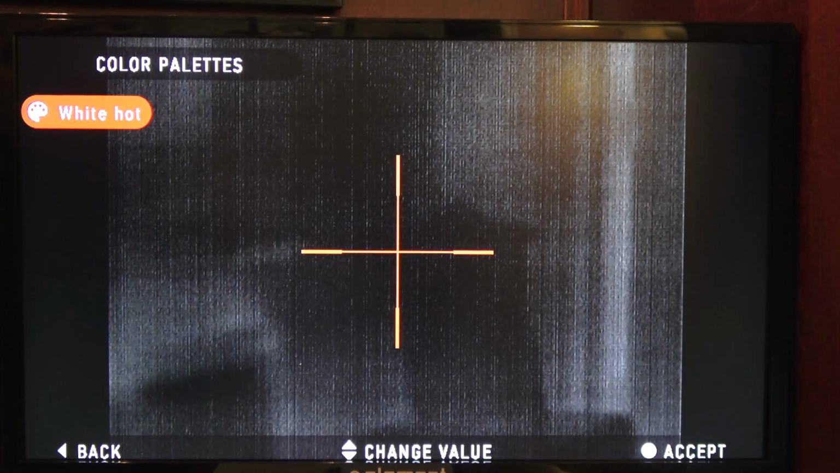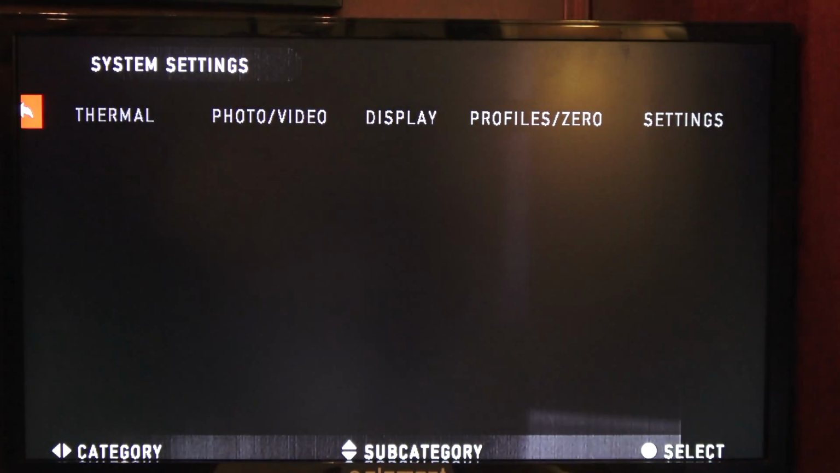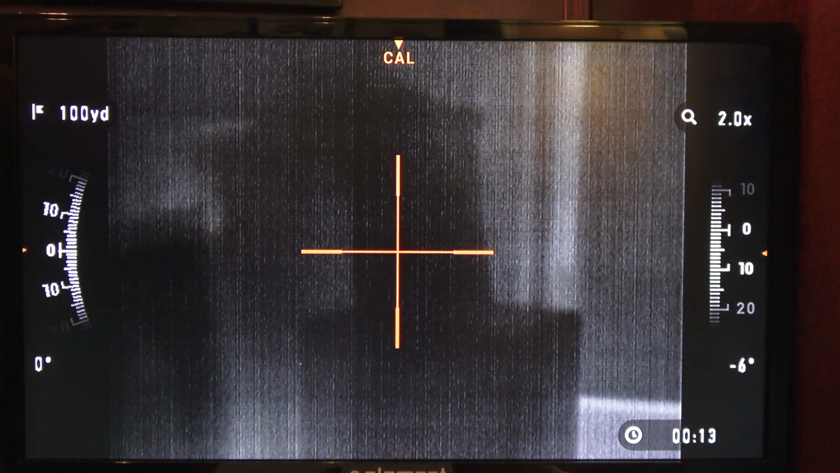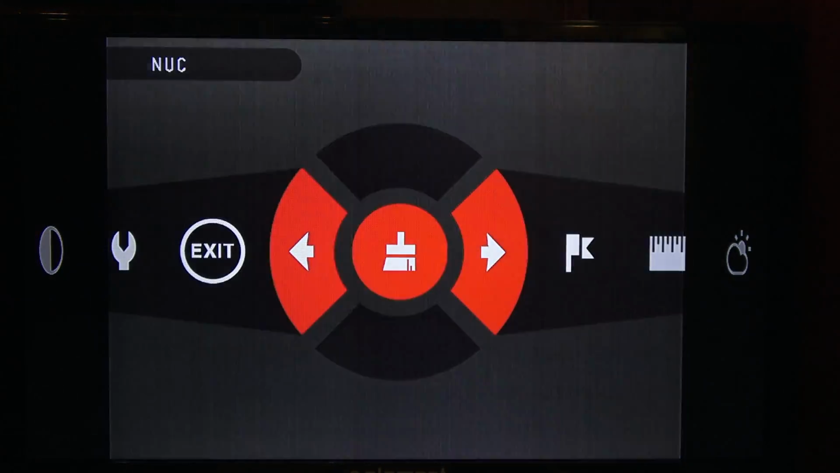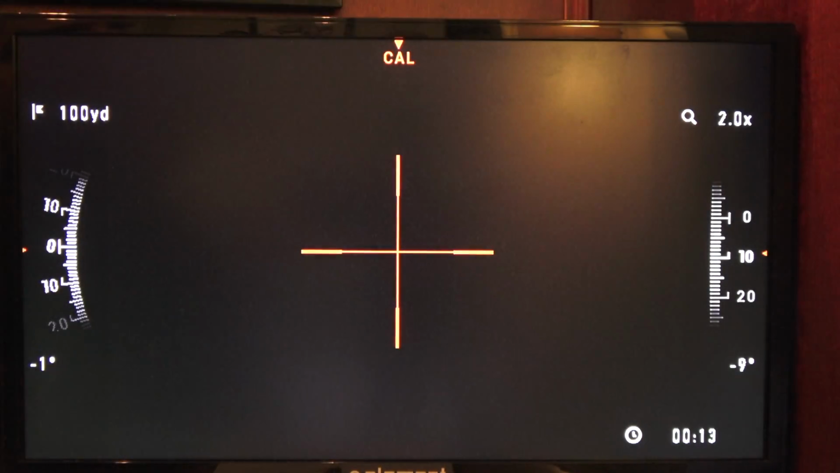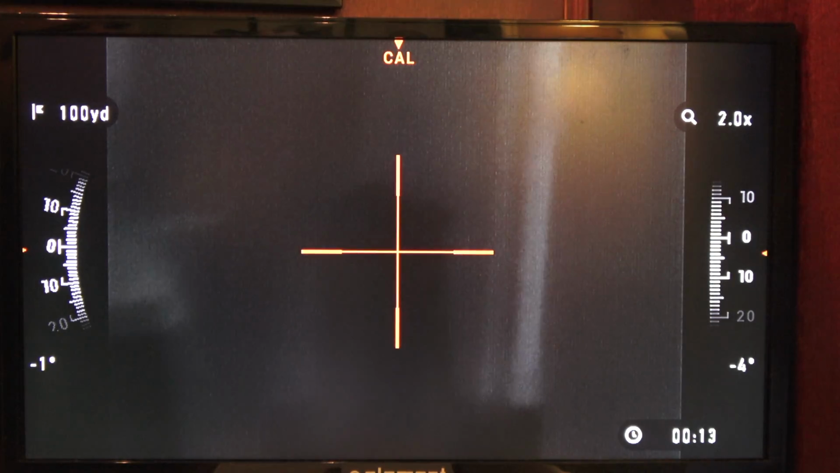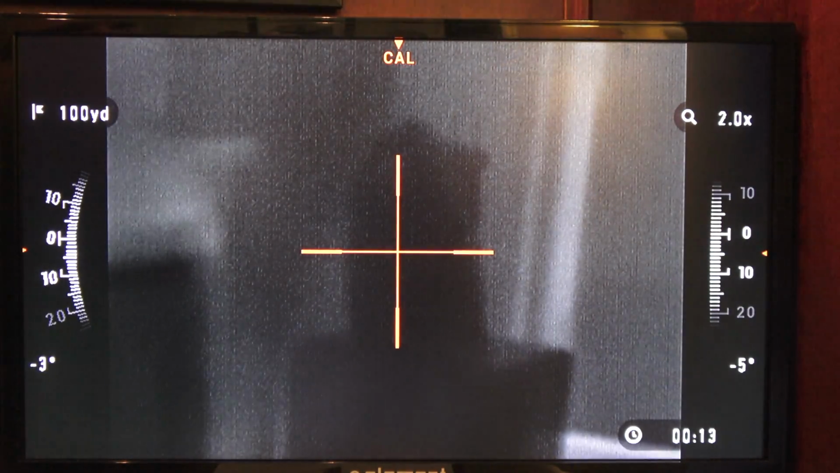Real quick, I would just want to see something. See how it has all those lines over here? Let's go back to, and you see, let's put our hands in front, and you see the unit. Alright, if you notice, a lot of those lines are gone now.